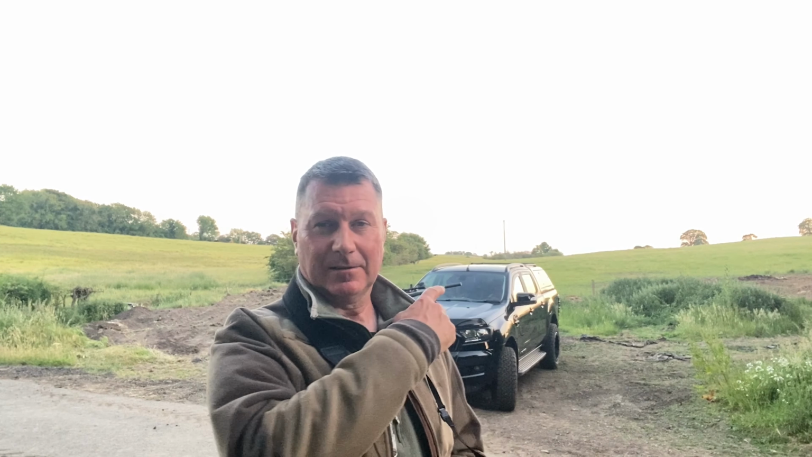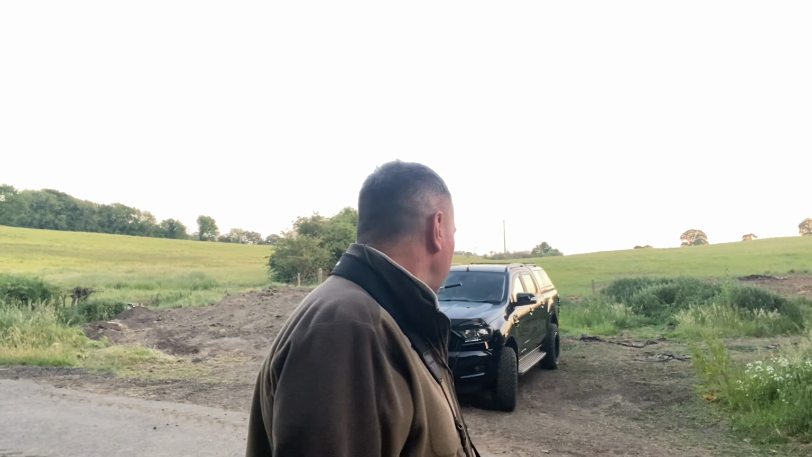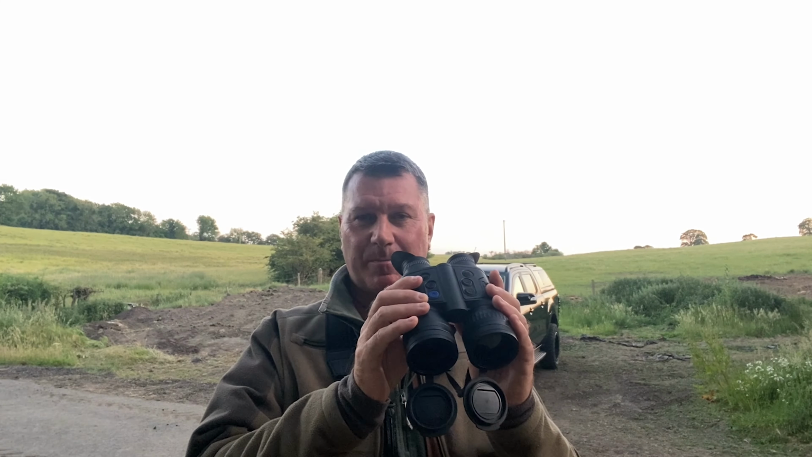I do have my trusty Tikka 243 over there, and that's mounted with the Pulsar Thermion 2 LRF XP50 Pro thermal scope. Fantastic bit of kit. It's got the sub 25 NETD sensor on it, and its resolution is 640 by 480, sub 25 millikelvin. So great bit of kit, up to 1800 meter detection range on it. So I'll head up to the hill and really put this thing through its paces.